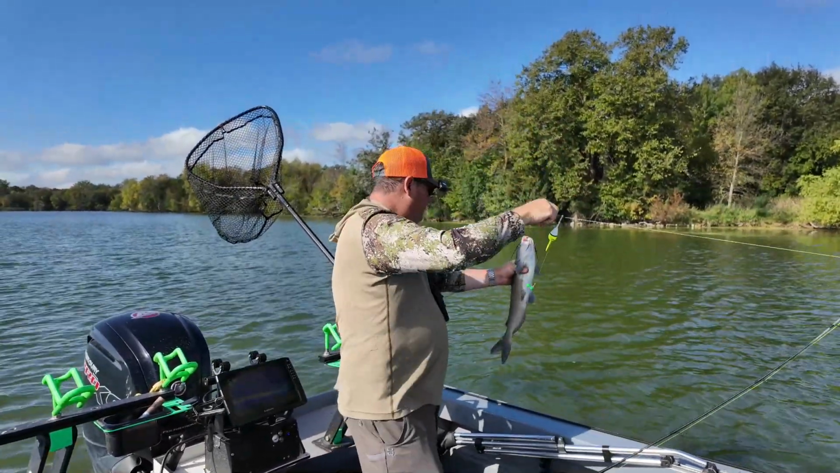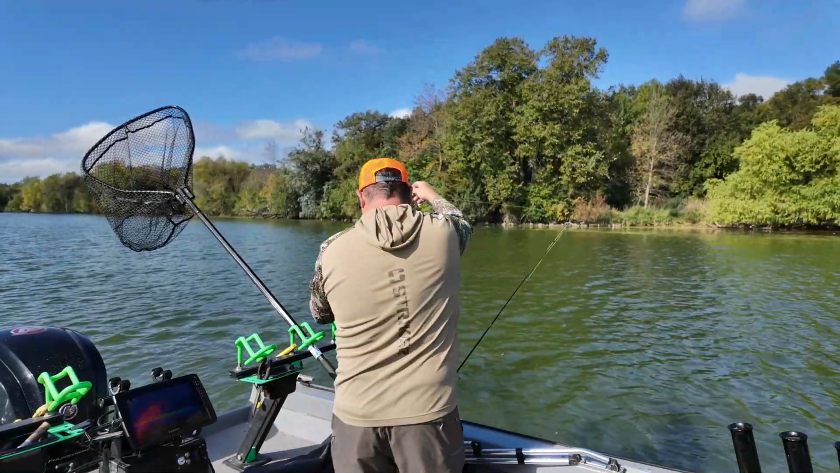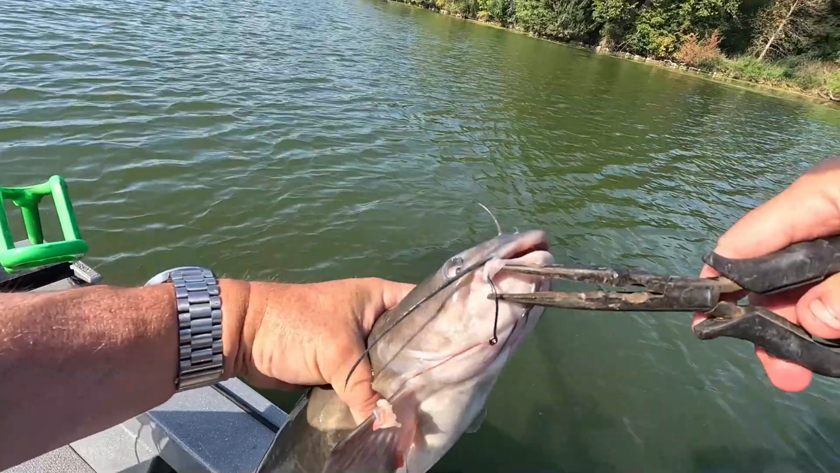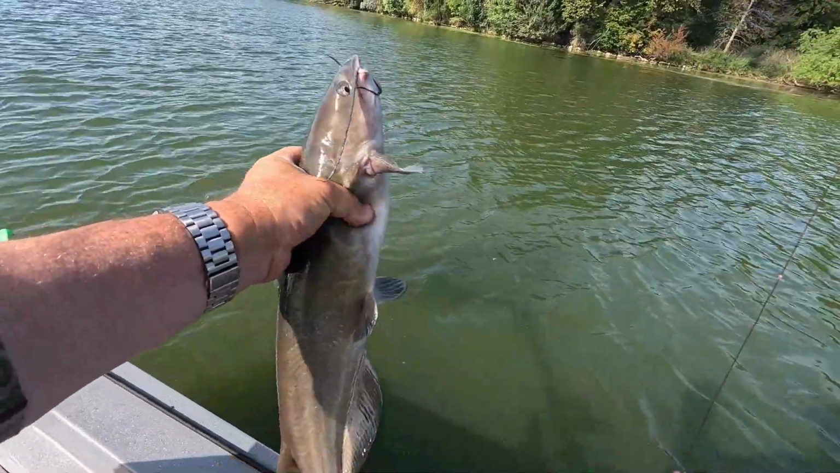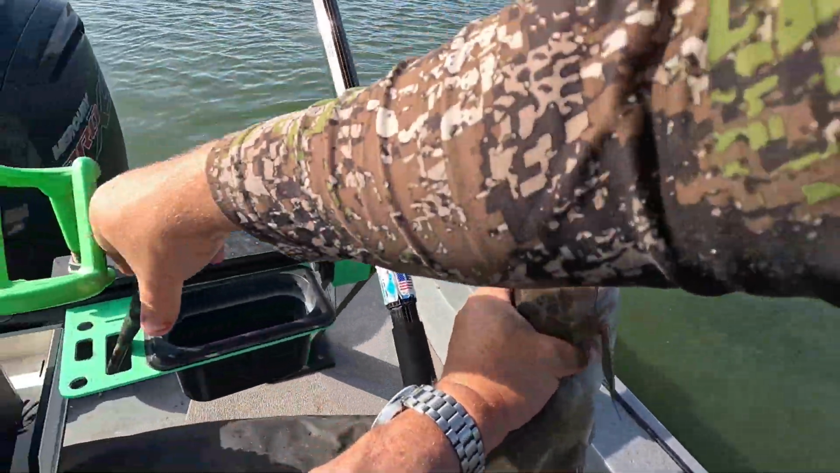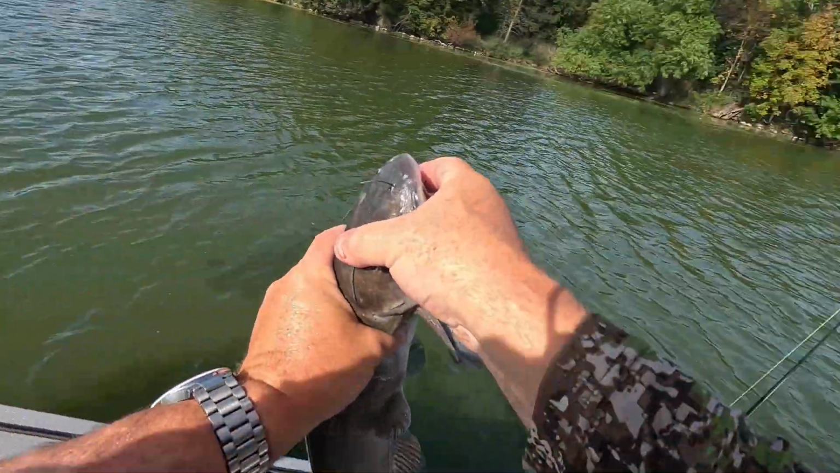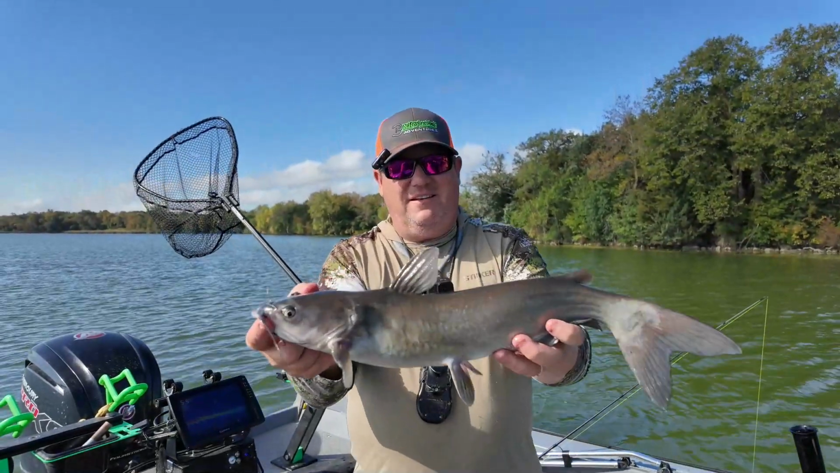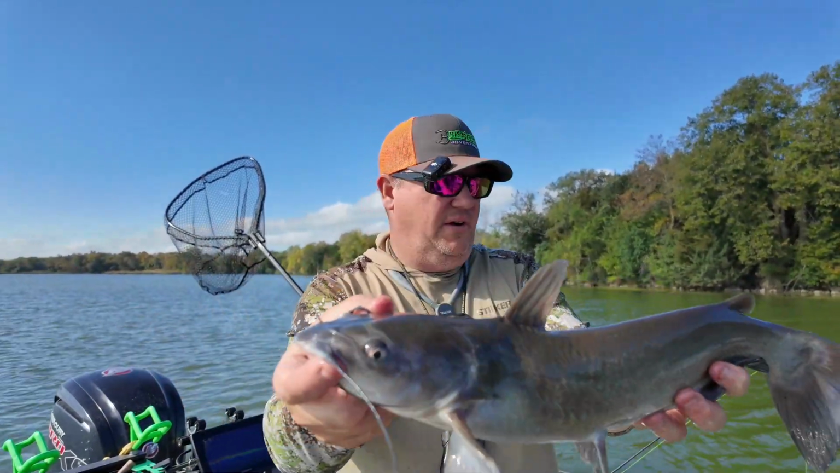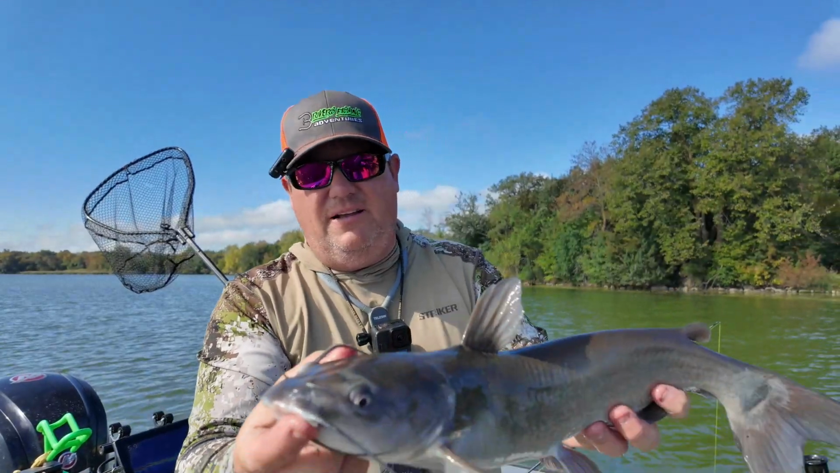Another skinny one. On the chicken. There we go. Little guy. Like I said, kind of skinny too. That's all right though. We'll take him.